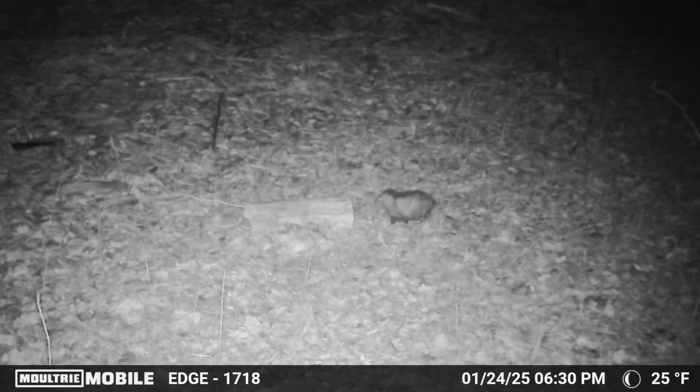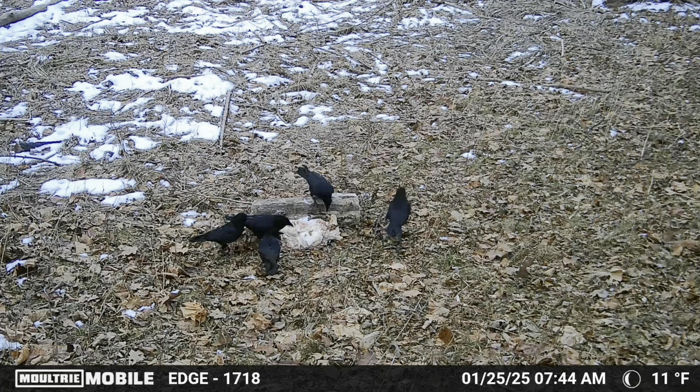This possum shows up in the same exact spot that fox was, and it's just 7 minutes later. If you keep an eye on the bottom right hand of the screen there, that date and time is correct. And it's pretty interesting to see what time the animals show up and how quickly they can come and go.